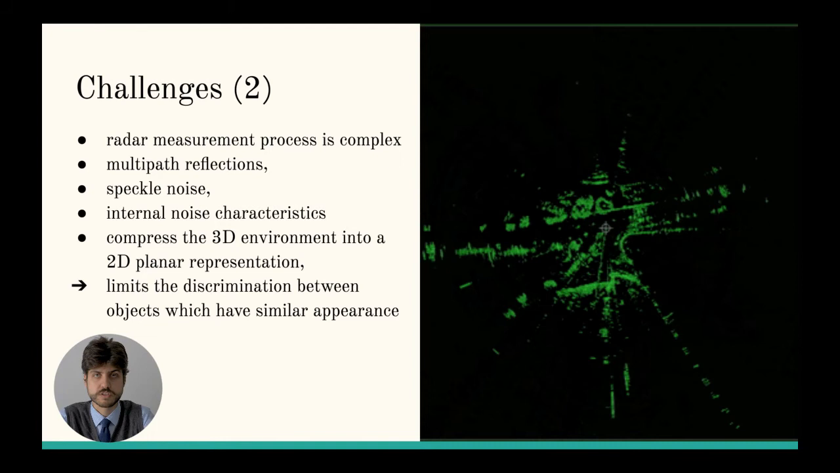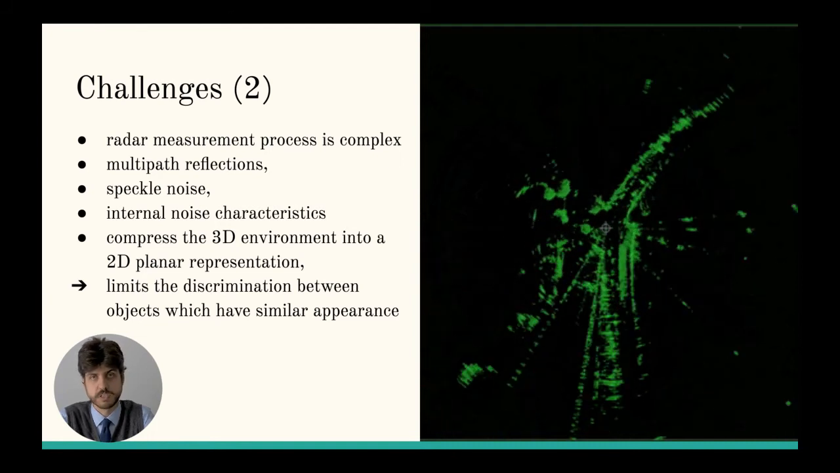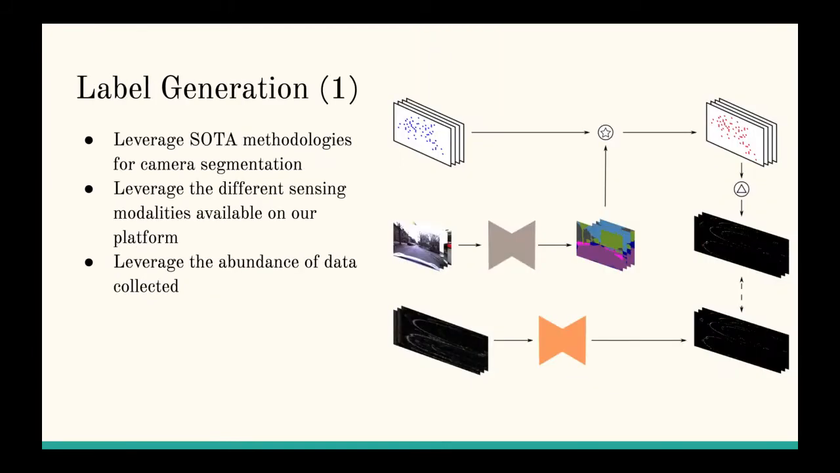This is why in this work we propose an efficient and automatic way for labeling radar scans. We propose to use state-of-the-art semantic segmentation techniques for cameras and LiDAR technologies to automatically label radar scans. For this, we will leverage the recently released Oxford Radar Robocar dataset.